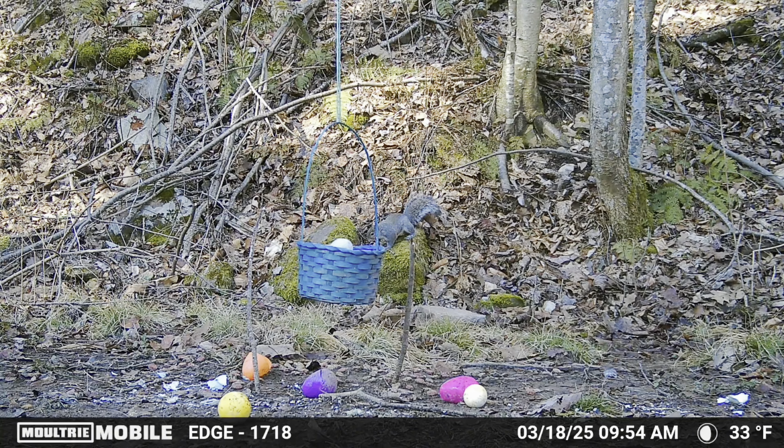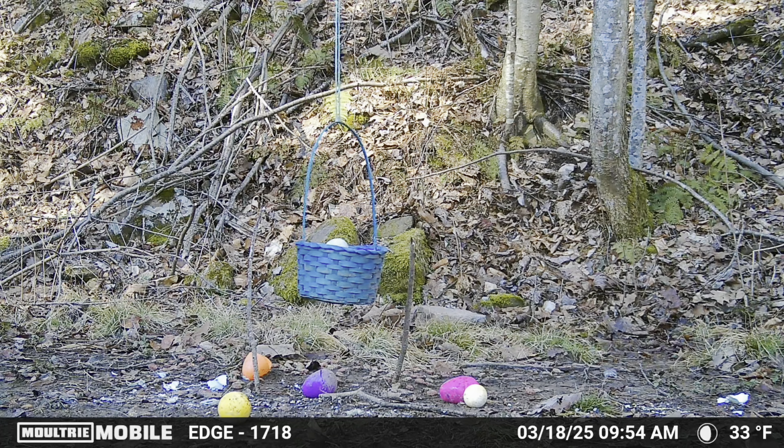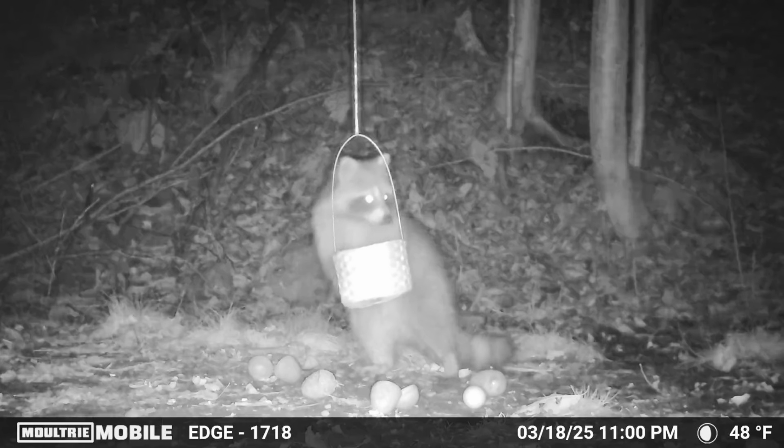In this daytime shot here the next morning, you can see a gray squirrel in the background, but it's quite interesting to see all the broken eggshells on the ground from the left side of the frame all the way to the right side of the frame.